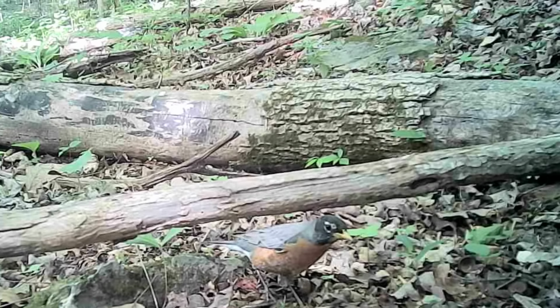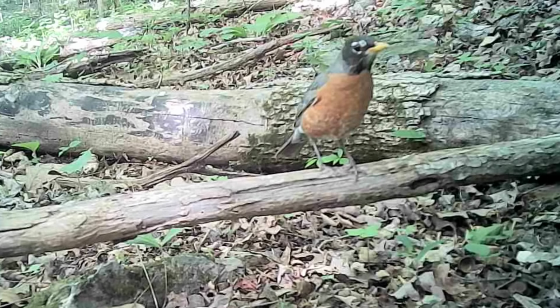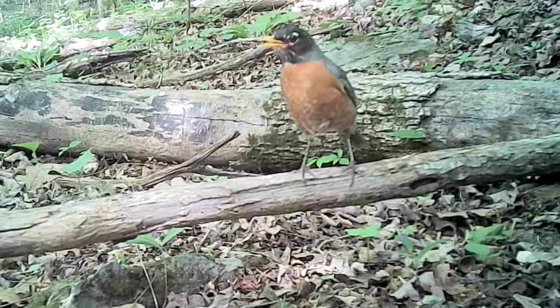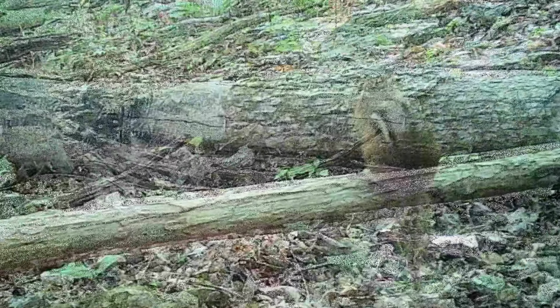And down at the old acorn pile, there's a little robin enjoying itself, finding insects. And there's a little ground squirrel, chipmunk, some of you call it, just enjoying himself.